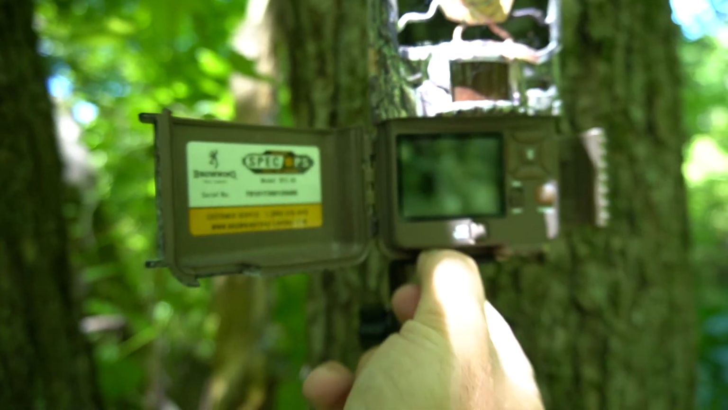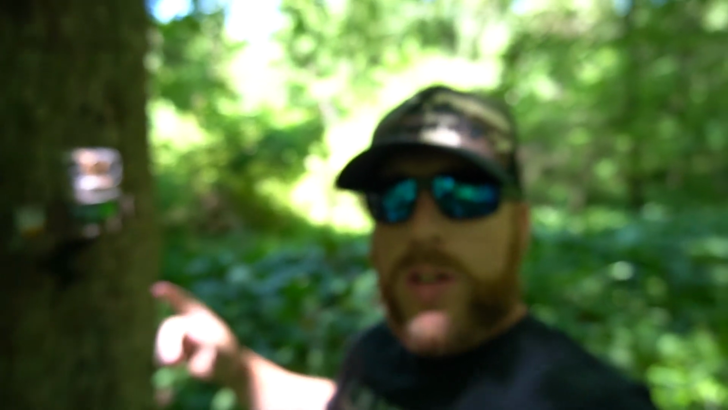Make sure you turn your camera off when you're checking your SD card. I want to show you guys how to check your pictures right from the trail cam. So let me show you that real quick.